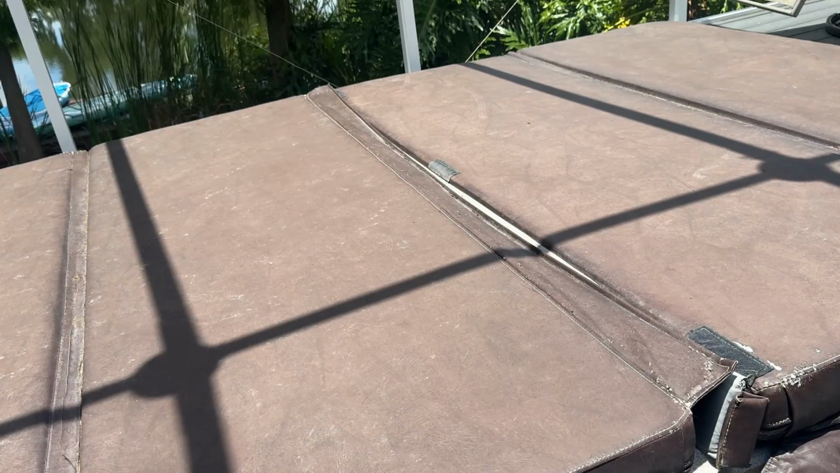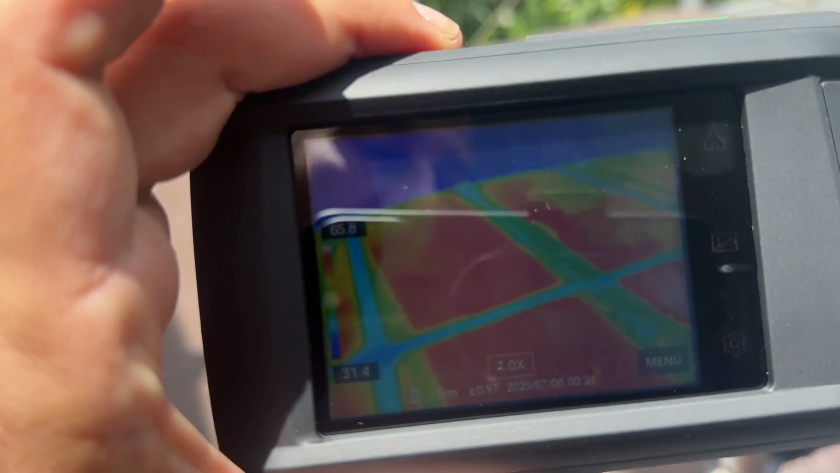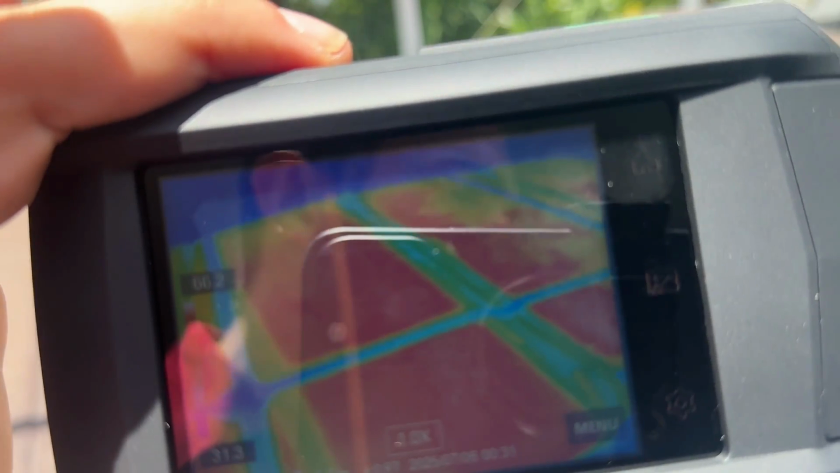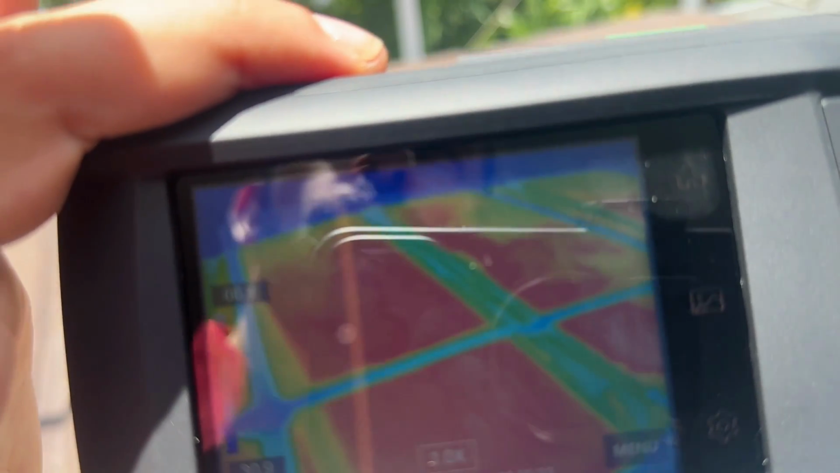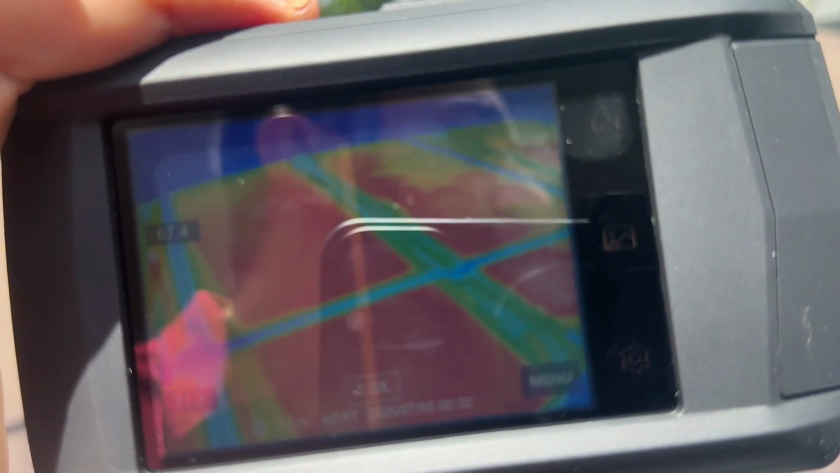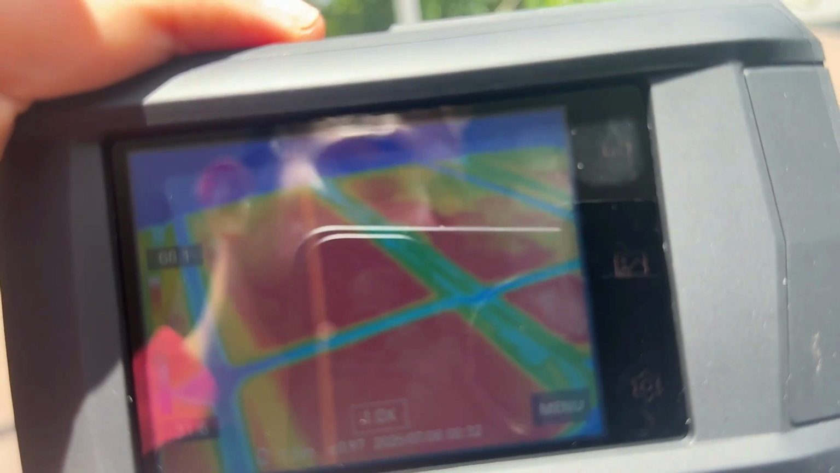All right, folks, first we're going to look at my hot tub cover. I want to see how much heat is escaping from my hot tub. So we can easily hold this up and we can see, wow, okay. Well, there's definitely some red spots above my hot tub. Now we can work to determine if that's just from the sun beating down on it or if that's actually heat coming from underneath. But yeah, you can really start to isolate issues when it comes to insulation, heat escaping, cold escaping, and things of the sort.